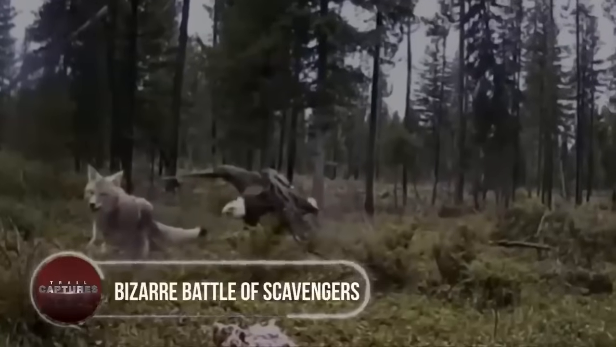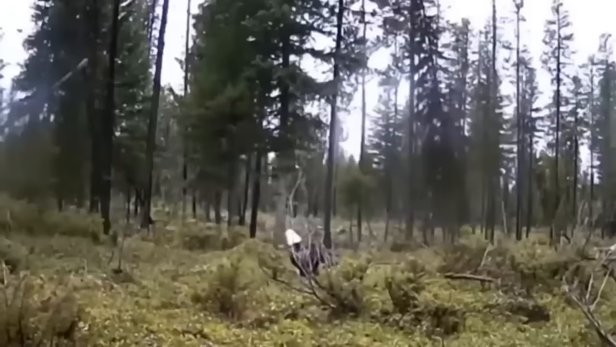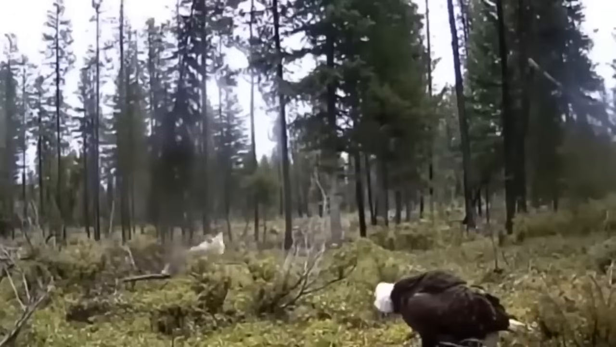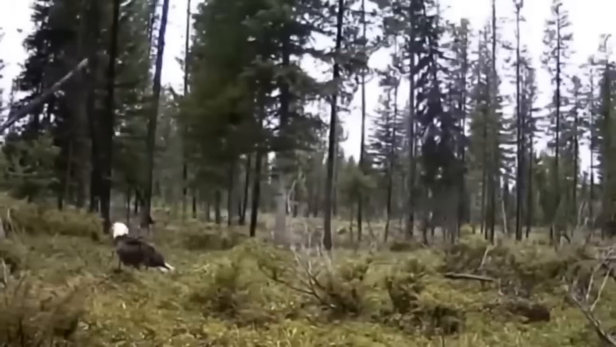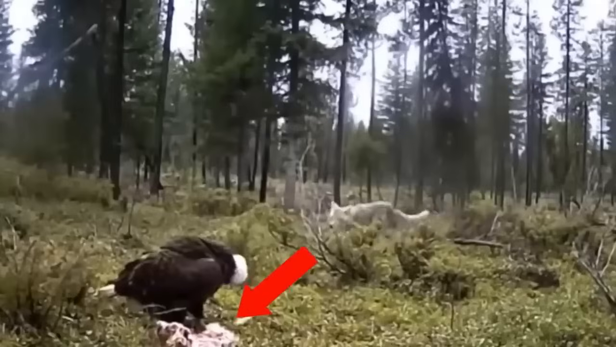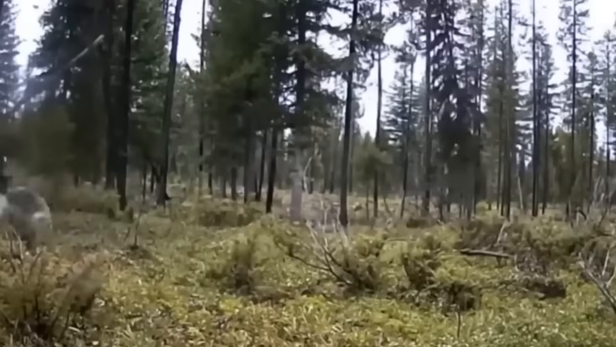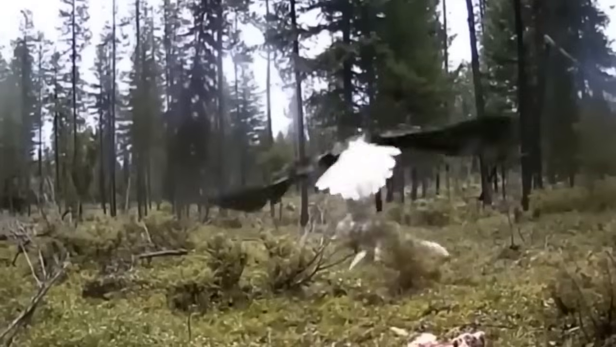Bizarre battle of scavengers. In the picturesque Swan Valley of Montana, an extraordinary battle of scavengers took place. A bald eagle and a coyote vied for the remains of a deer carcass. The eagle's massive wingspan seemed almost too powerful for the cunning coyote to handle.